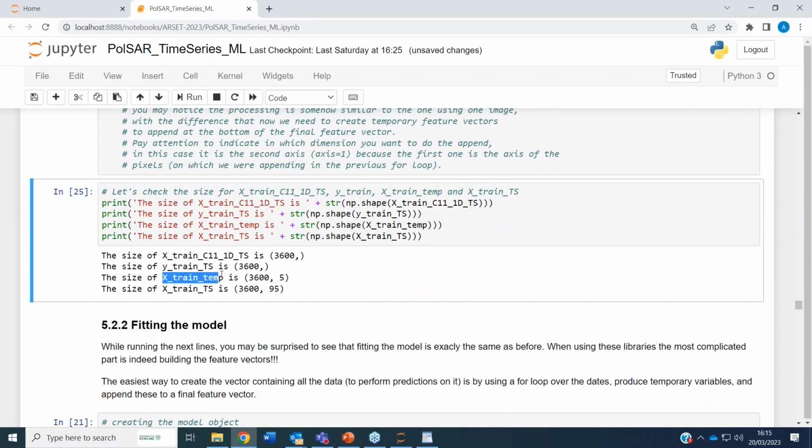The temporary one considers 1 acquisition with all the features, so it will be 3600 by 5 columns. The final one, for the time series, TS, includes 95 columns. So 3600 by 95, which is what we want at the end.